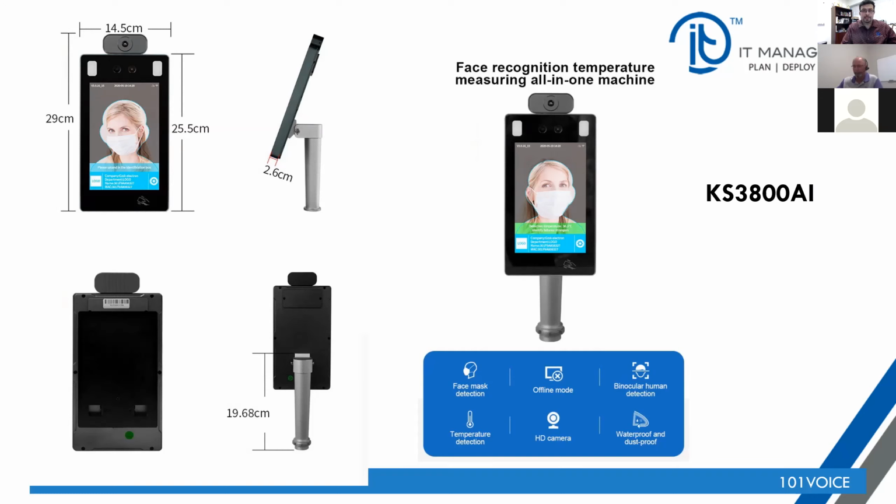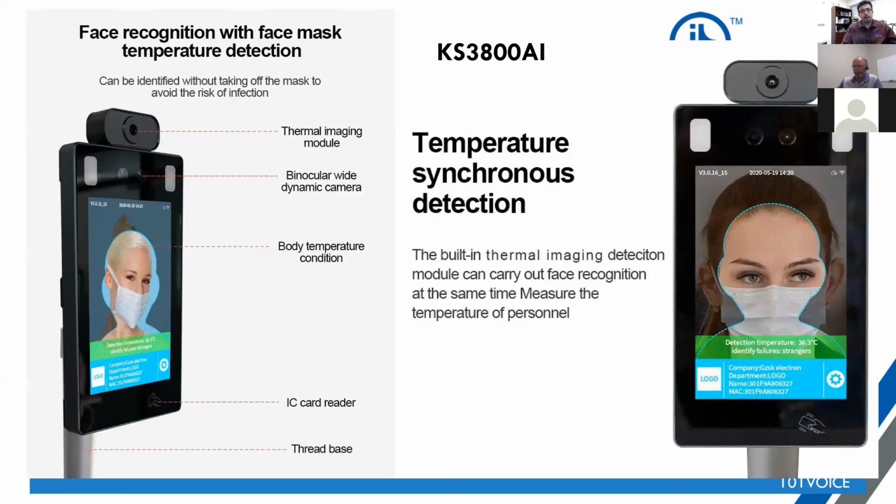It can be networked, or it could be a standalone. If it is networked, it's capable of also being part of a managed system. So if you have multiple of these devices, they can essentially upload their data to your management system. It's also equipped with a card reader. So if you want to have door open access, or if you want to have the device open a door upon a successful temperature reading. Green means go, red means stop, kind of thing. So these are a little bit more information about the device.